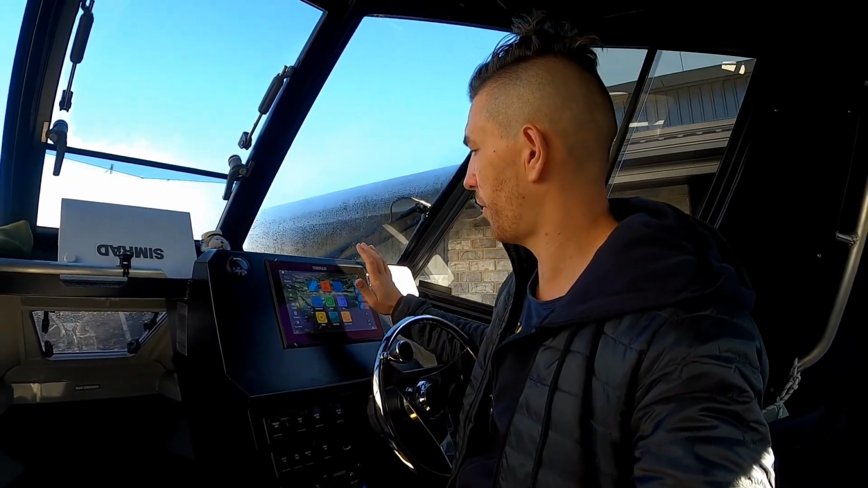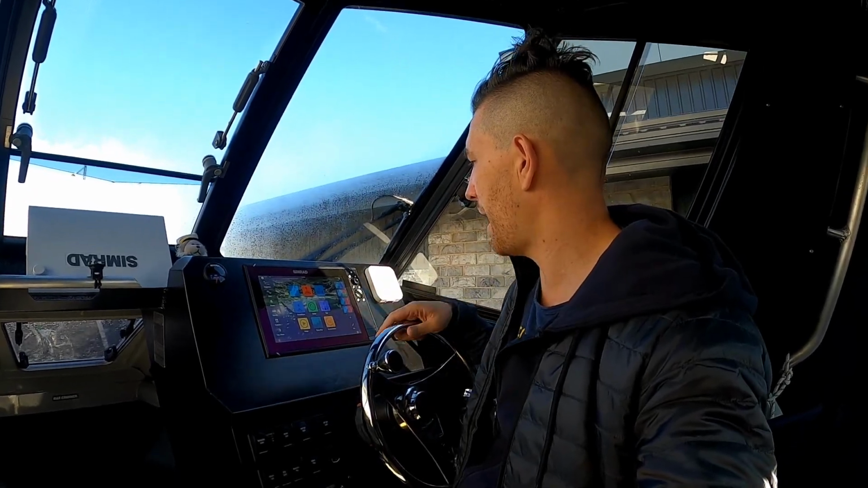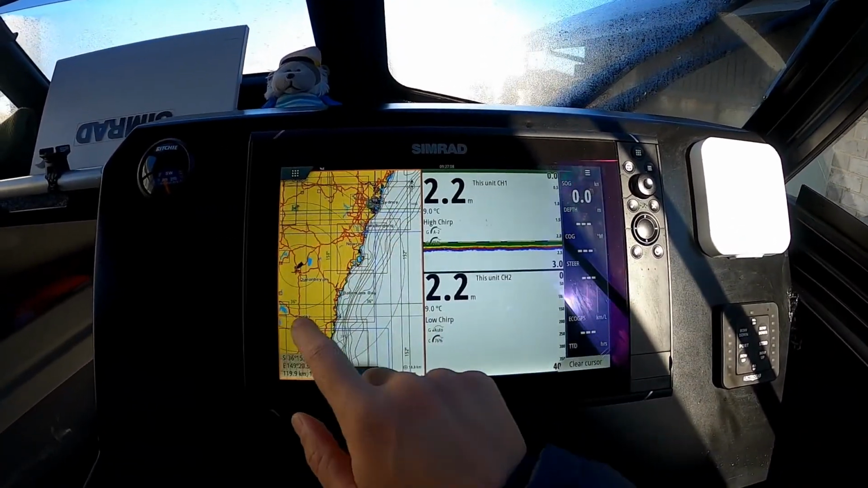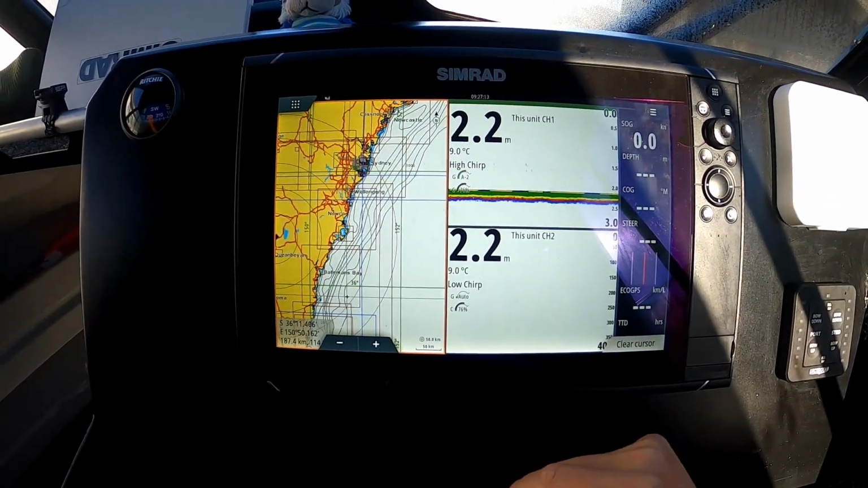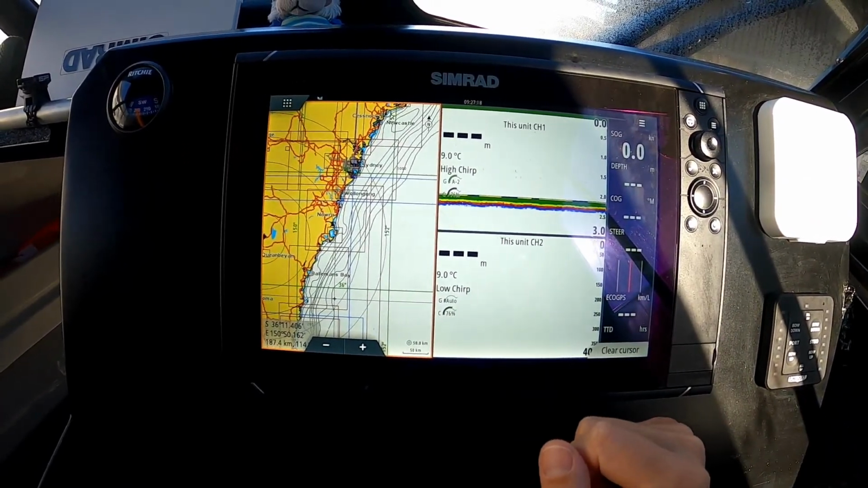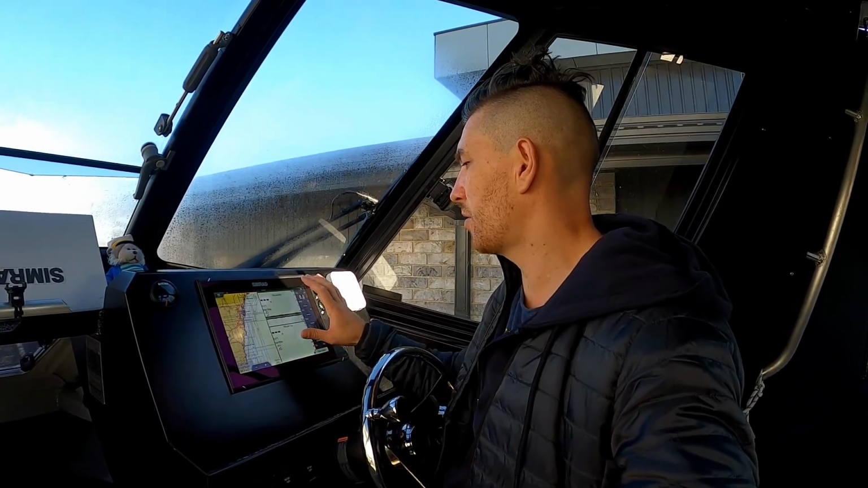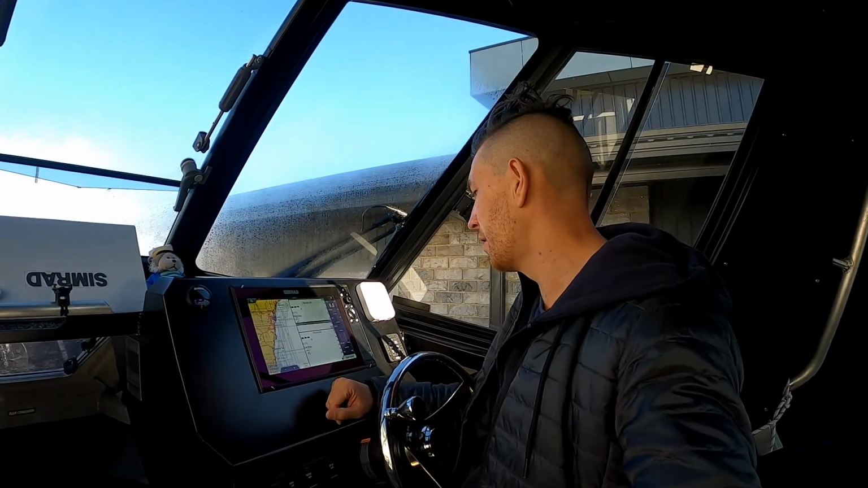Now, I've gone for the 12-inch because it is a big enough unit to display a number of things on there. So I will often have it running like this, where I will basically have the chart plotter on the left hand side, and I'll have 2 sounder units on the right hand side, and I'll run high chirp and low chirp at the same time. And I'll get onto that a bit more in a second, what that actually means. So the 12-inch screen is big enough to run 3 different images on the screen, I believe.